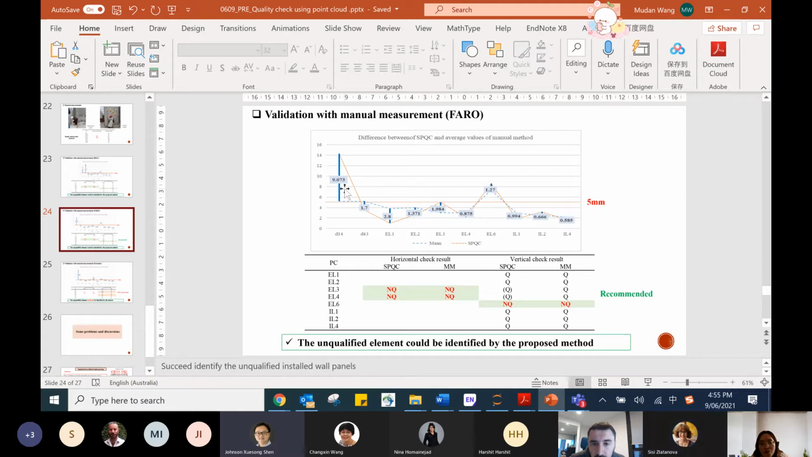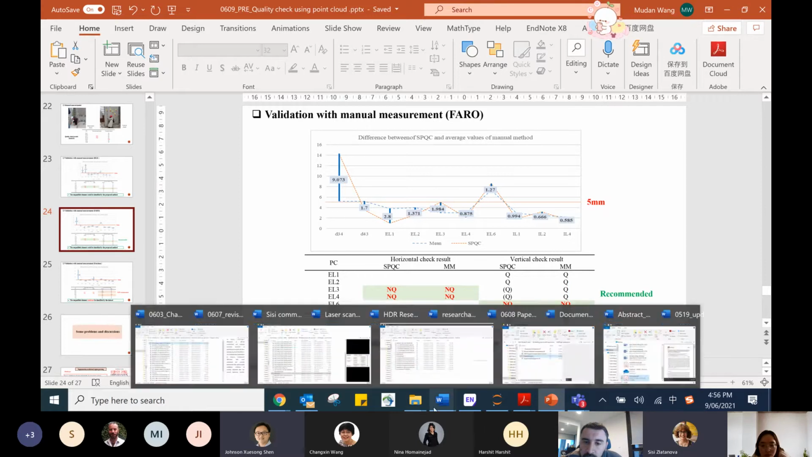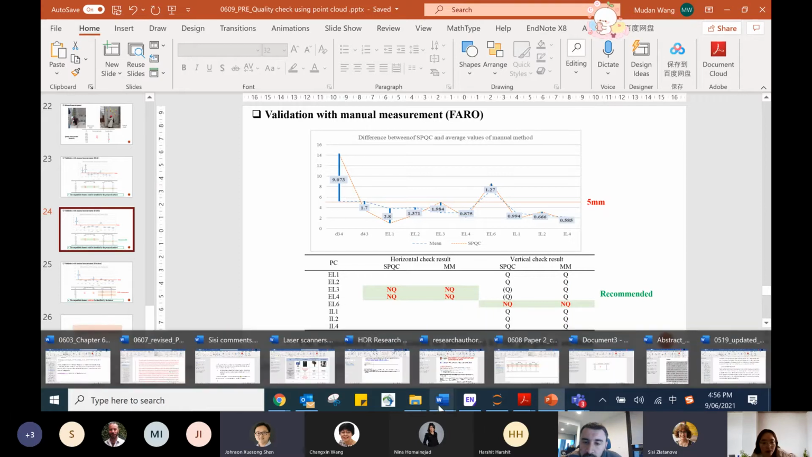My suggestion is that you have 8 points for the vertical check, but only 2 points for the horizontal check. Why can't you do the same amount of checking? Can you do 8 horizontal checks?